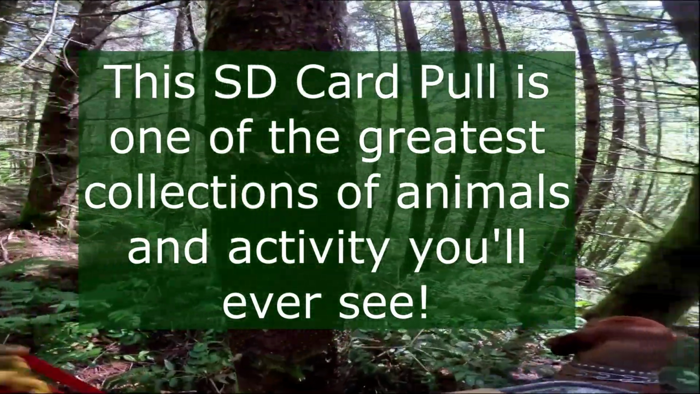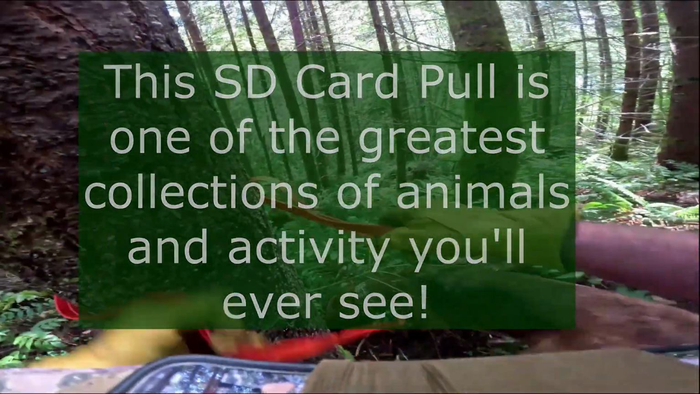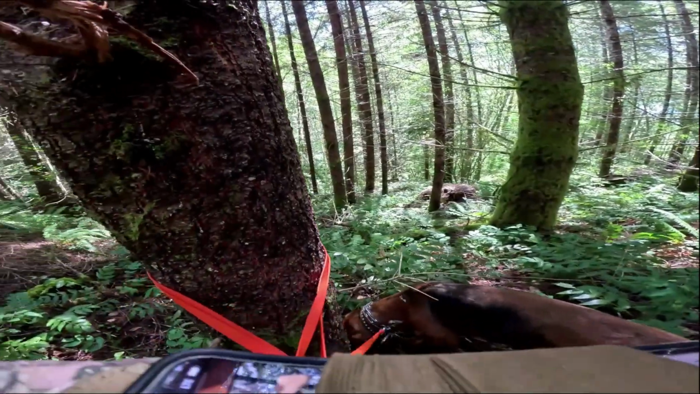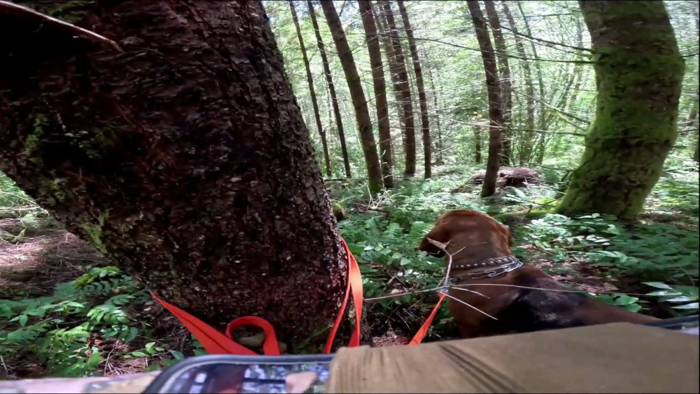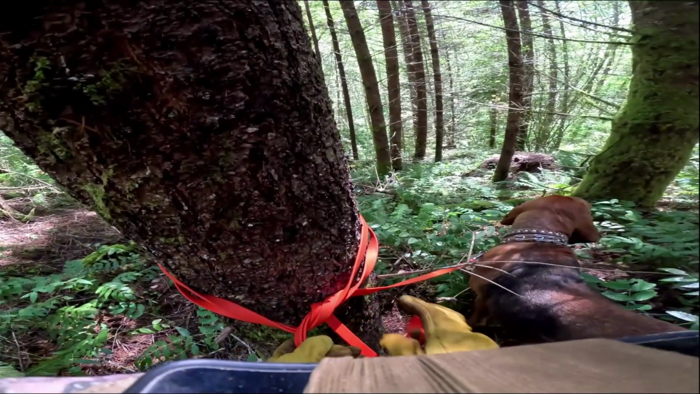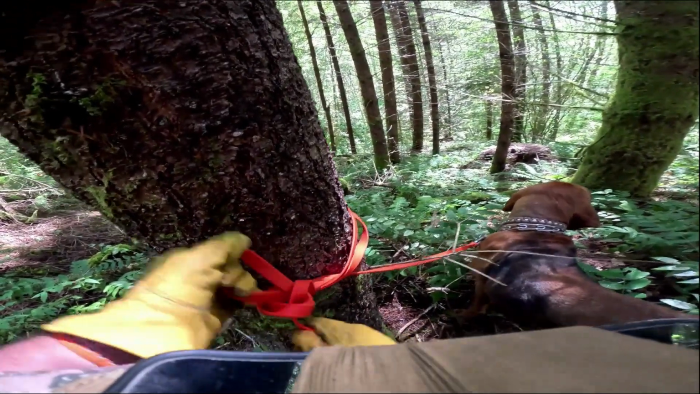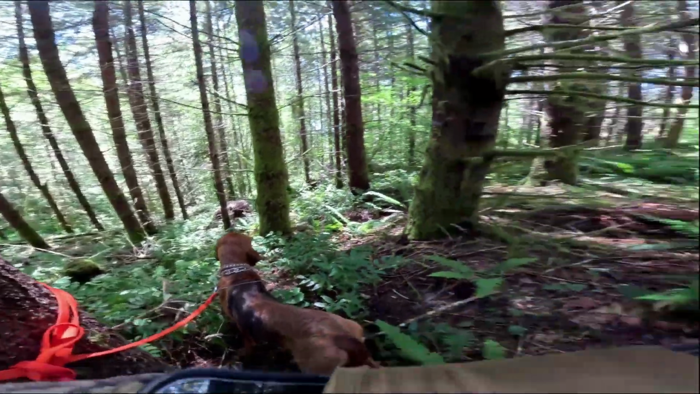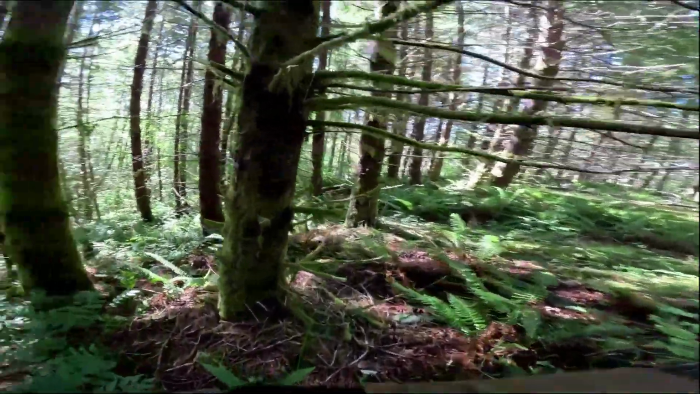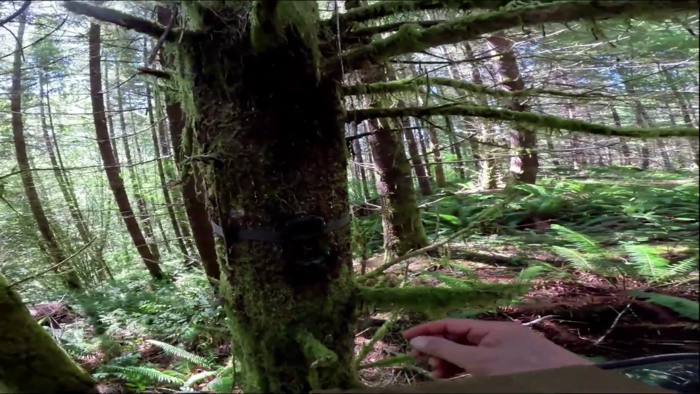This time I am going to tie her off, like I usually do, not just step on it. And we're going to check the camera and cross our fingers that it's still working. A few spider webs.